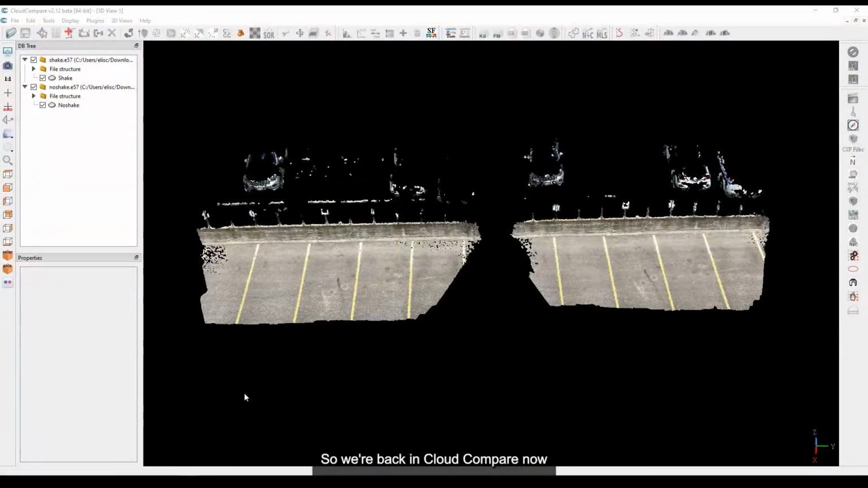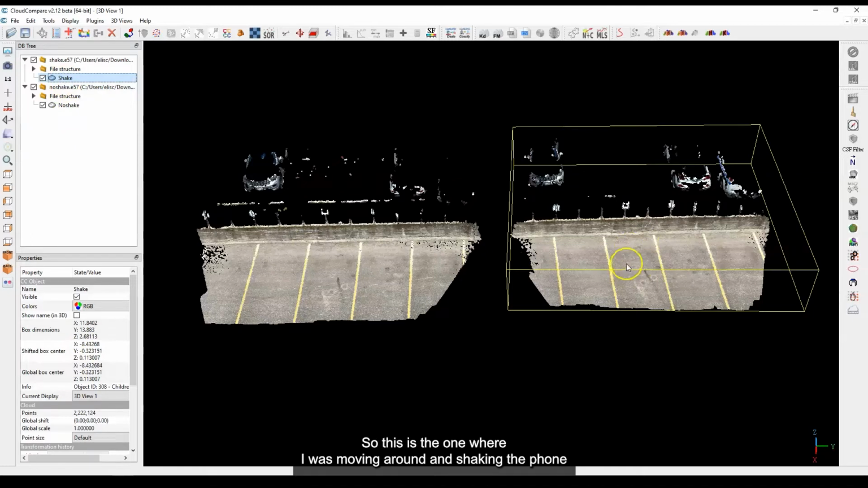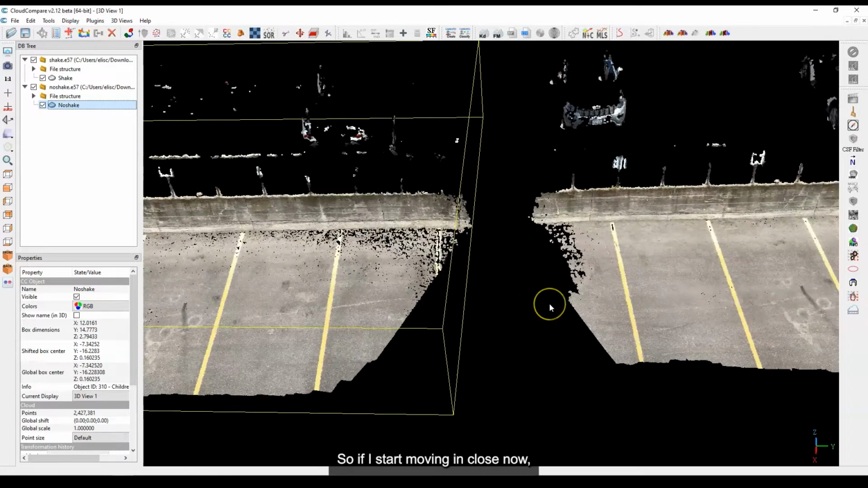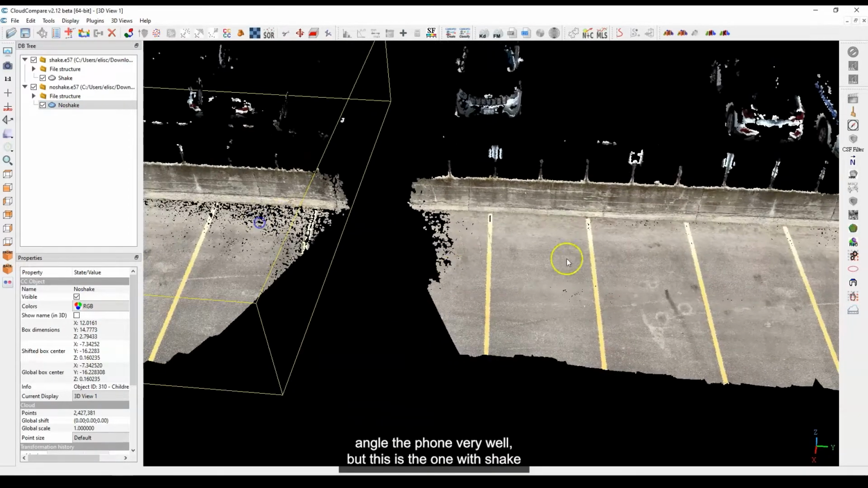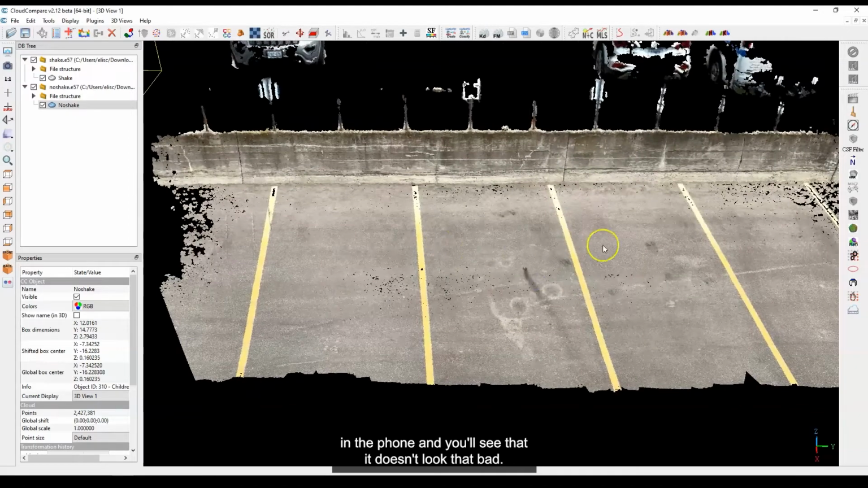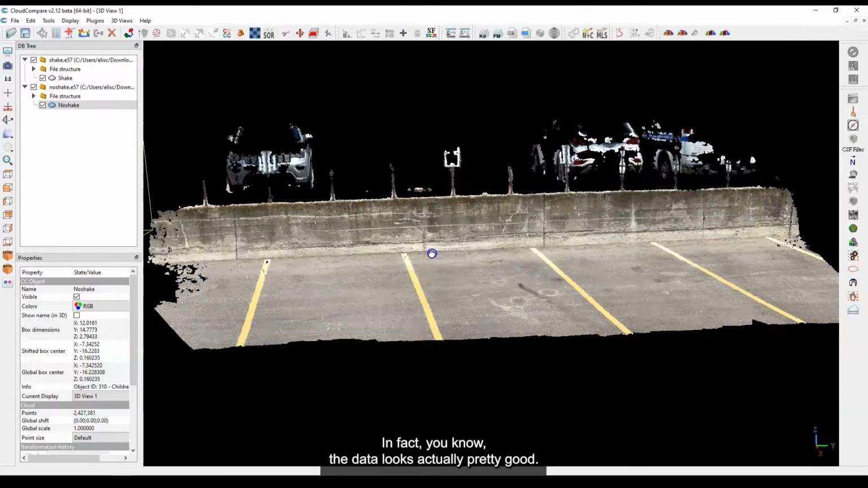Okay, we're back in Cloud Compare now, and I've got the scans already loaded. This is the one where I was moving around and shaking the phone, on the right, and no shaking is on the left. This is really interesting, actually. If I start moving in close, you can see there's an area where I probably didn't angle the phone very well, but this is the one with shake, and you'll see that it doesn't look that bad. In fact, the data looks pretty good.